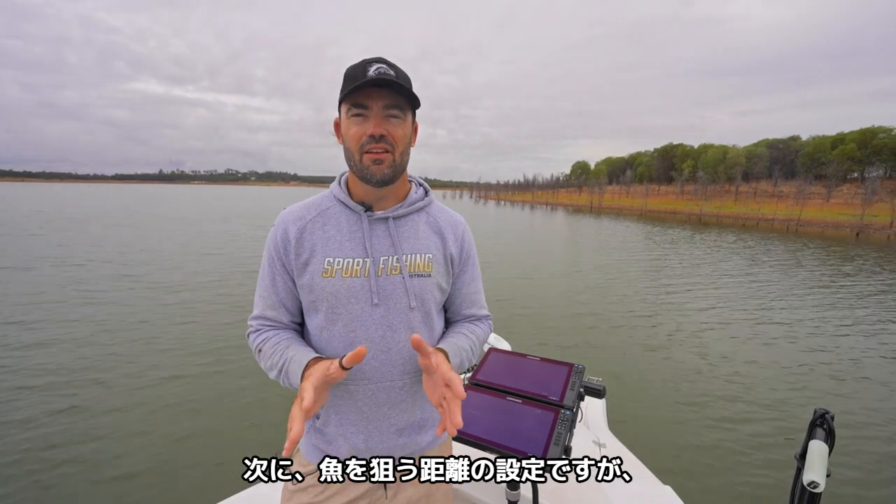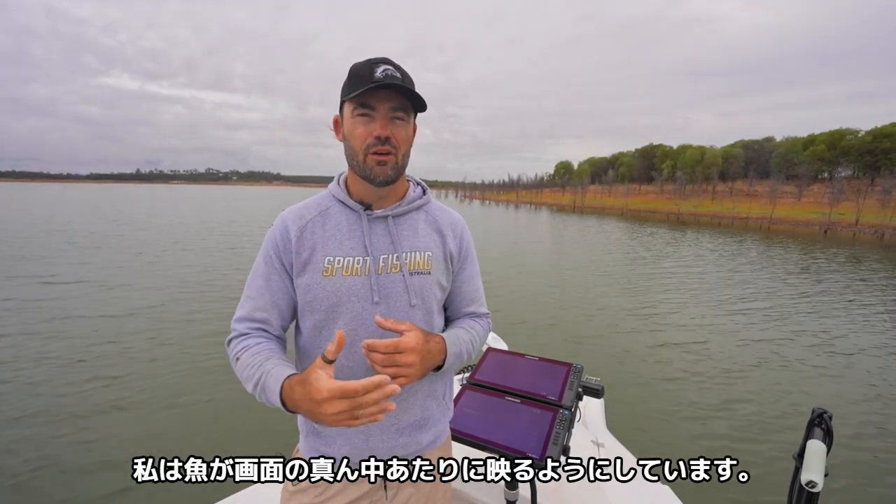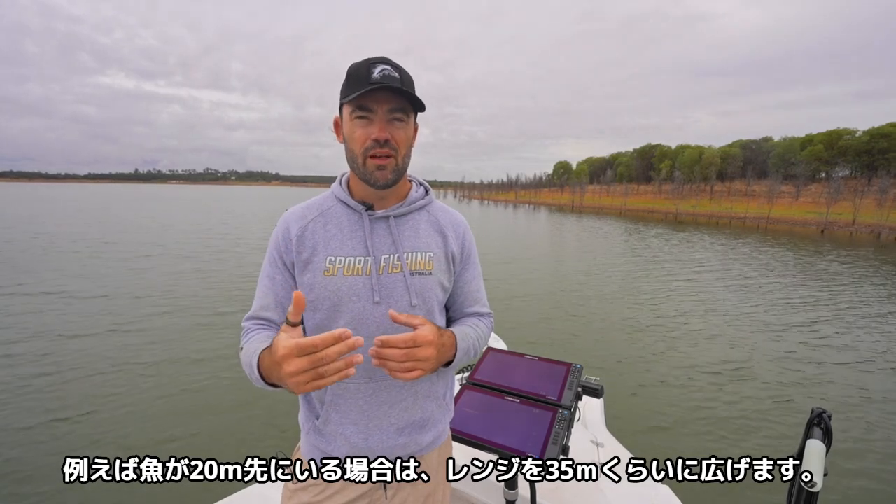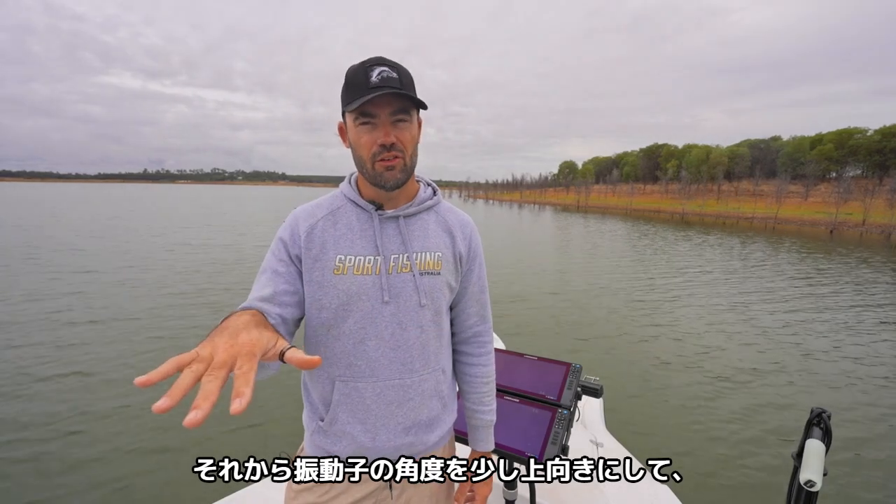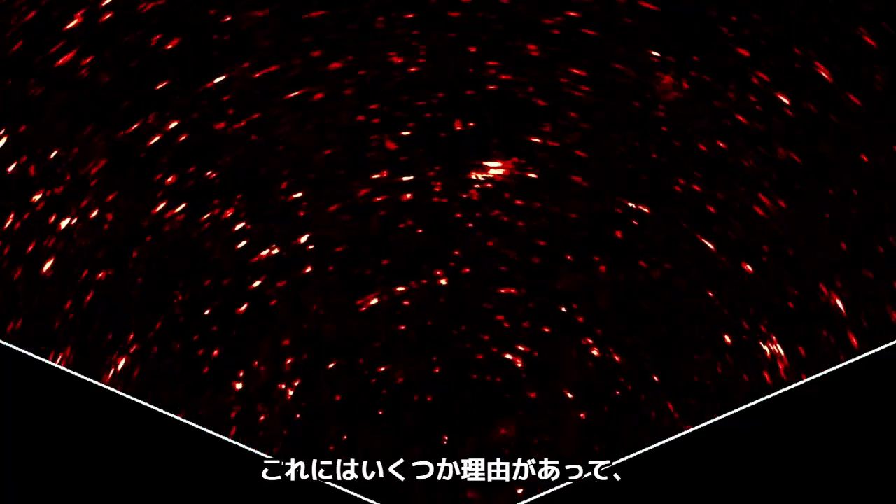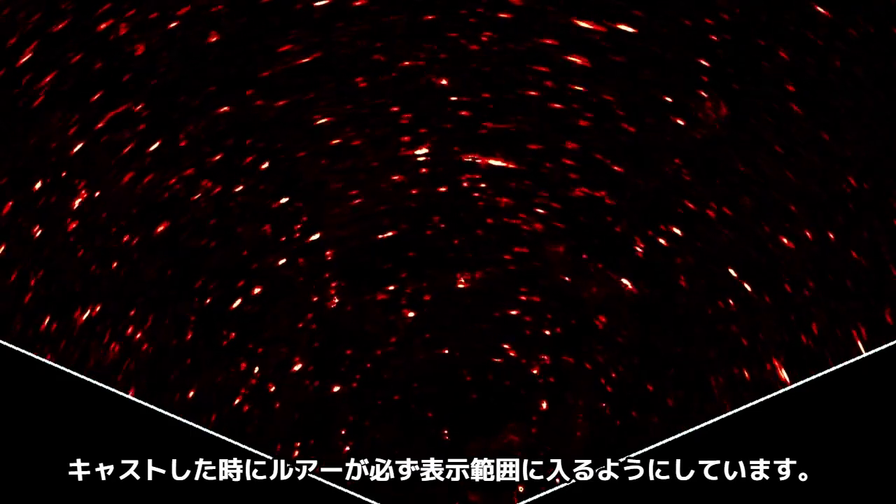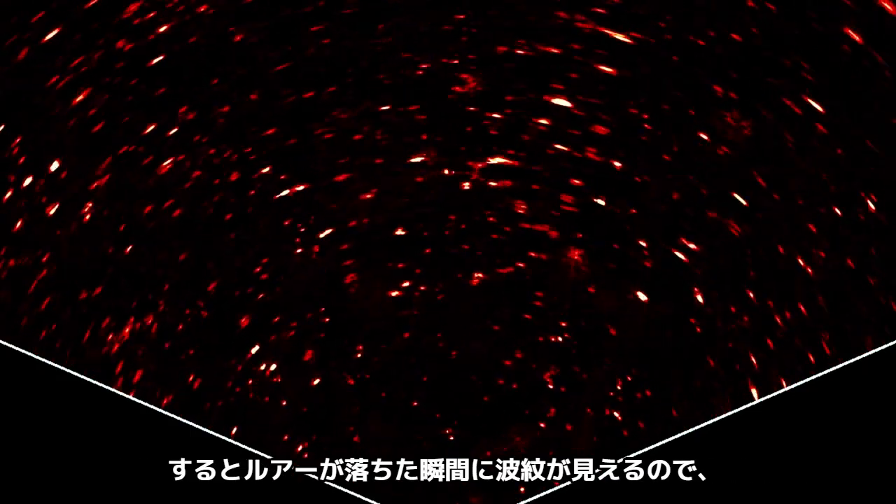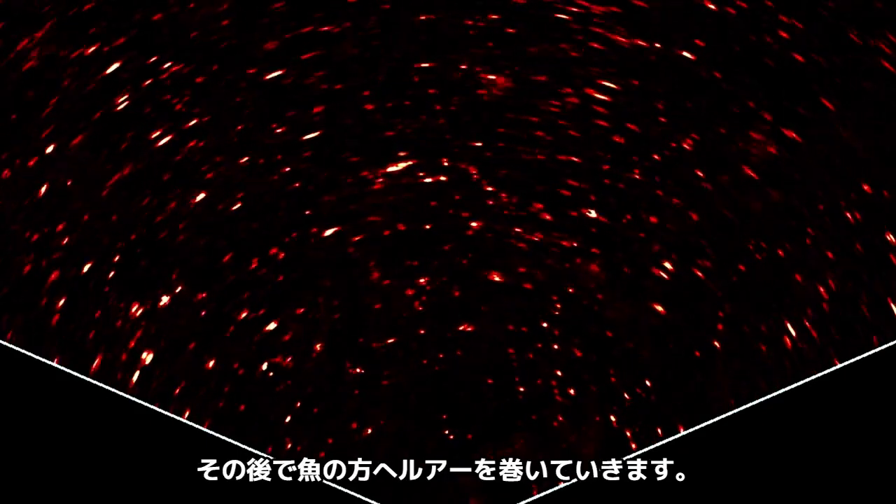When it comes to setting the distance for catching the fish, I like to get the fish about middle of my screen, which means if that fish is at 20 meters, I'm going to push that screen out to about 35. And I also like to have my transducer sitting up a little bit so I can see the ripples from the surface. A couple of reasons for this. One, I set the fish in the middle, so when I cast, my lure is going to land on the screen. So immediately I'm going to see where that splash is, I'm going to know if my cast is good, then I can wind it back towards the fish.